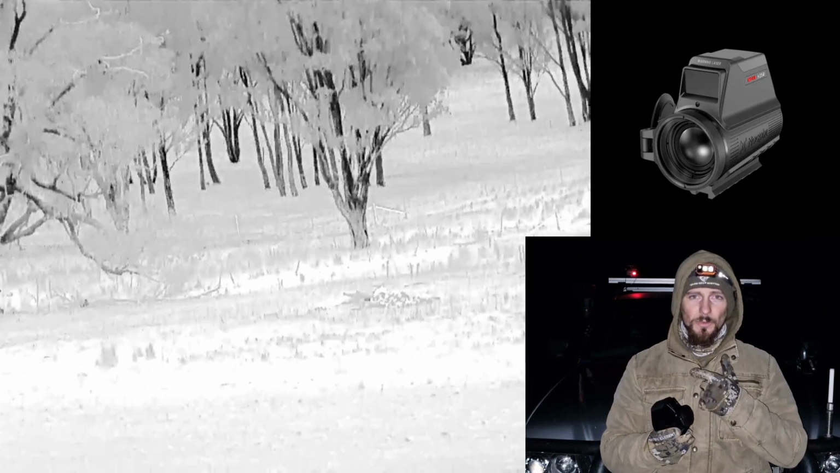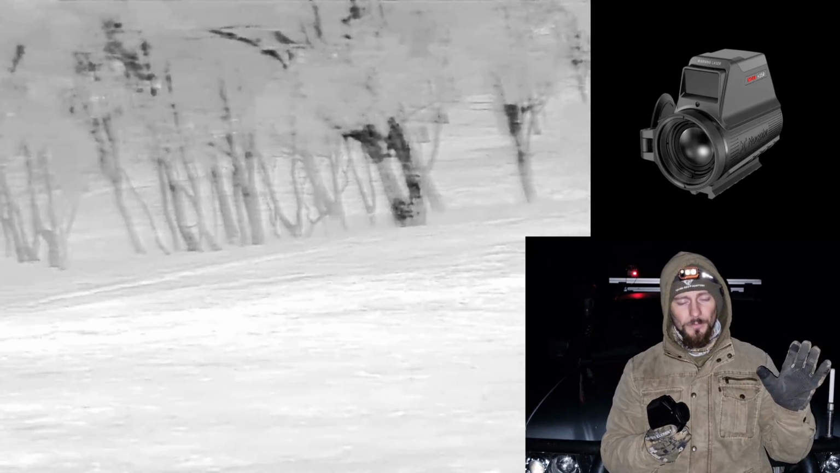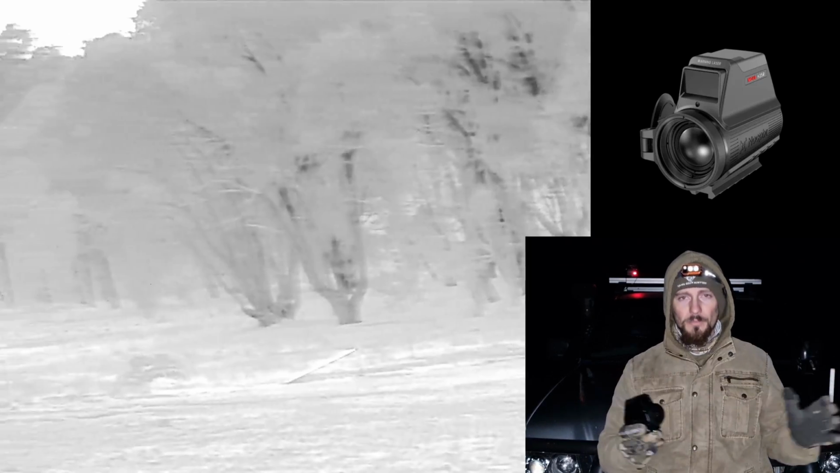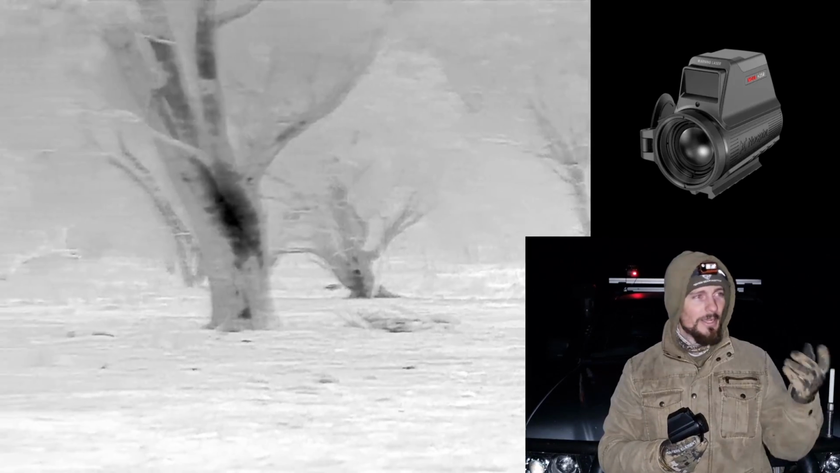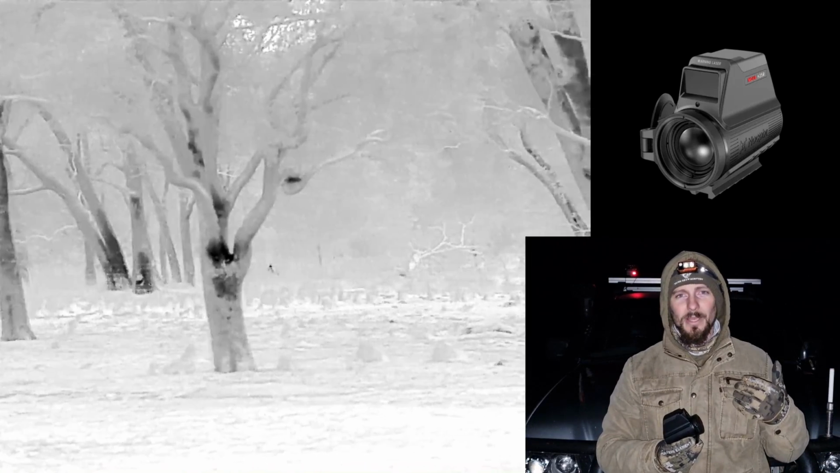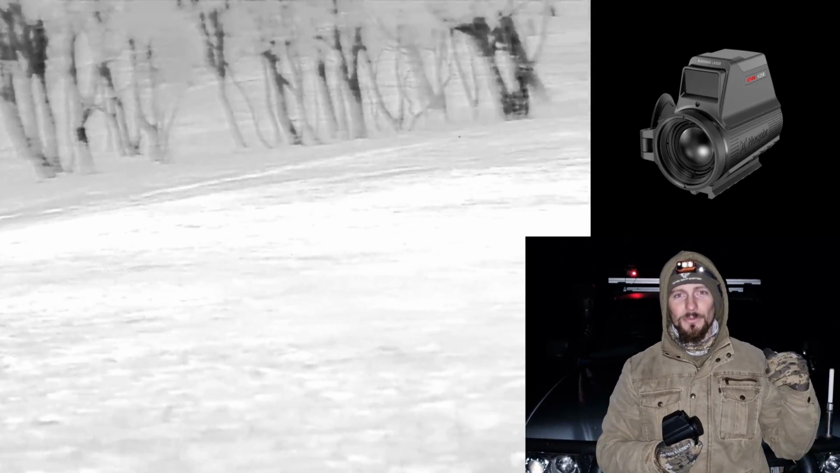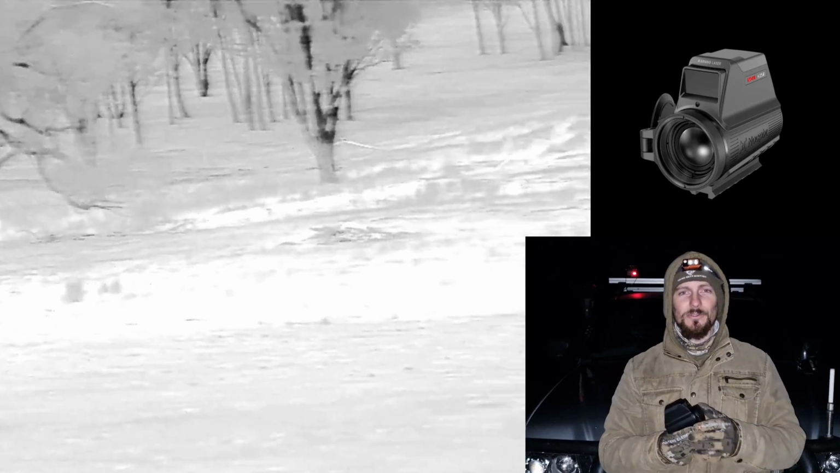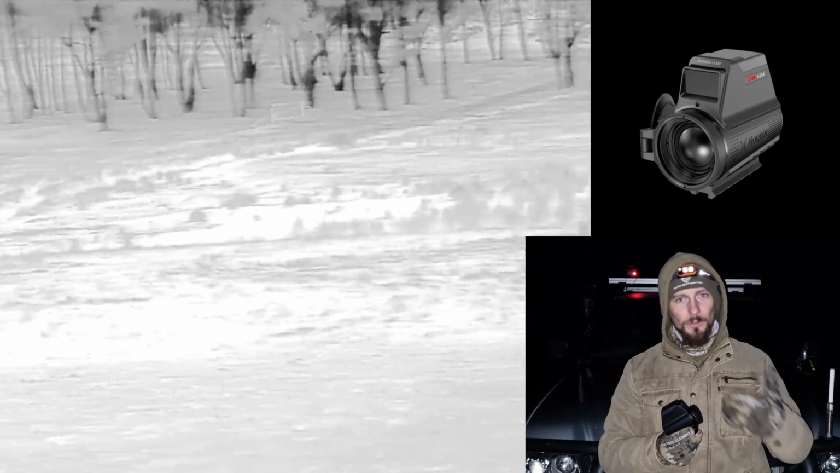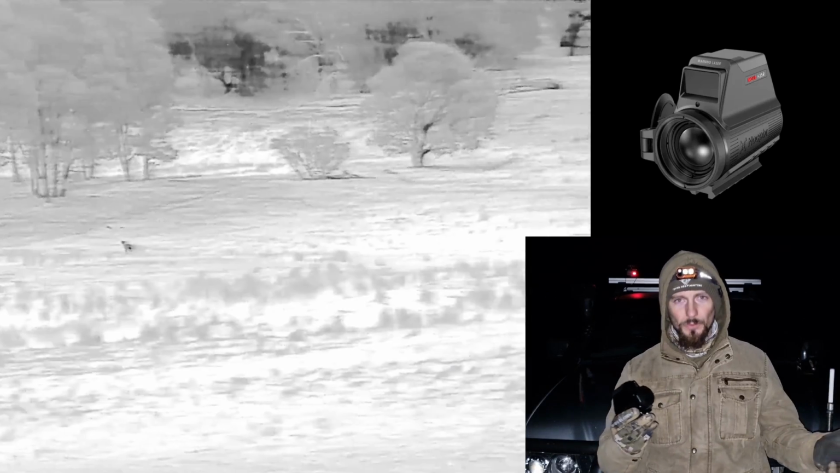I've just been running it to my phone. If I had a tablet set up, I'd probably run that, so I've got a bigger image to look at. But the phone's been fine. The only downside is if I want to film myself in it and I jump out to go and collect a fox, I've got to leave my phone in the ute. It has to stay connected to the device, your tablet, your phone, whatever, because if you disconnect it, obviously it stops recording.